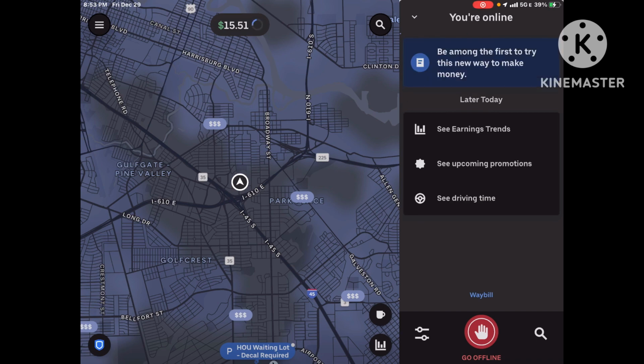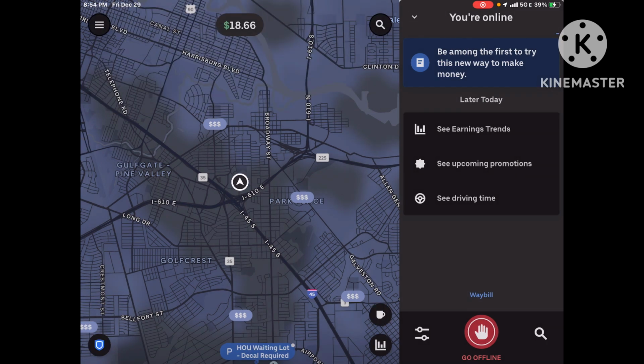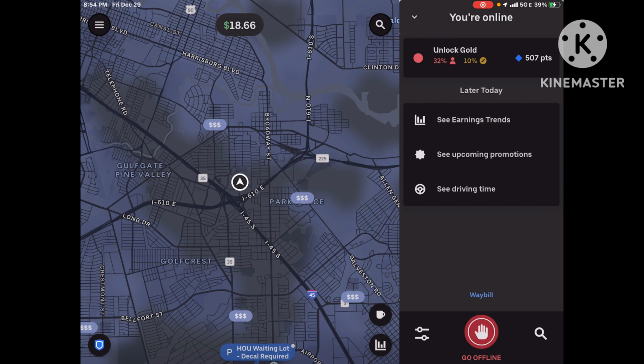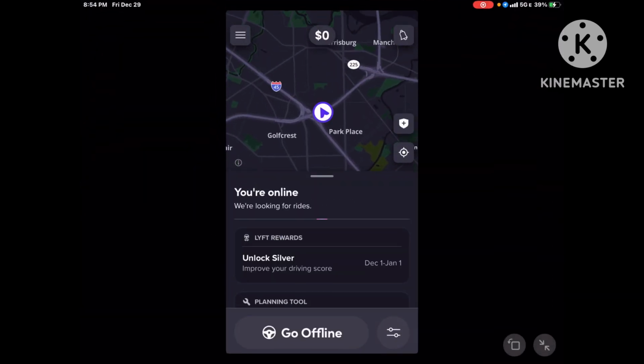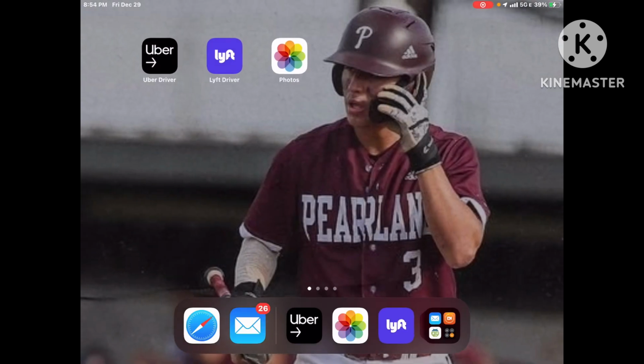Lloyd is dropped off. I never met an African gentleman named Lloyd. But anyways, I picked him up at a Chinese buffet that was behind the IHOP, but it was basically on the other side of the freeway. I mean, what do you expect for $3.15? So let me turn back to Lyft. But yeah, guys, looks like so far Uber has been keeping me busy.